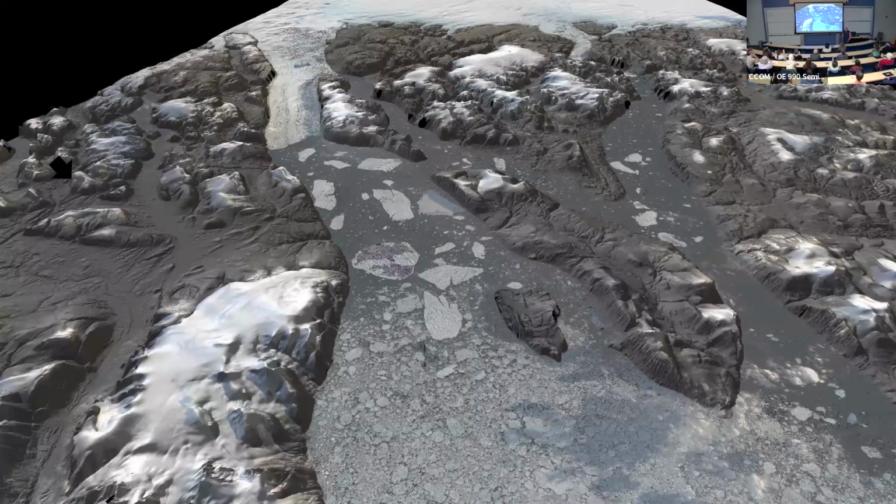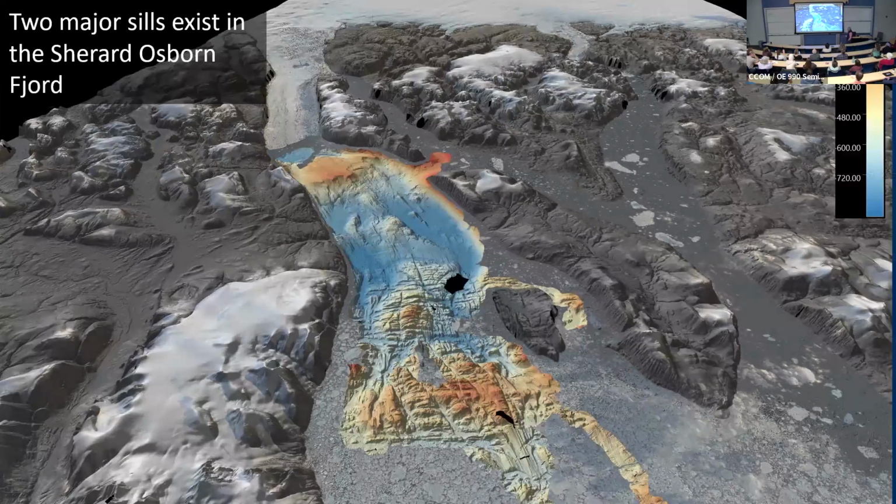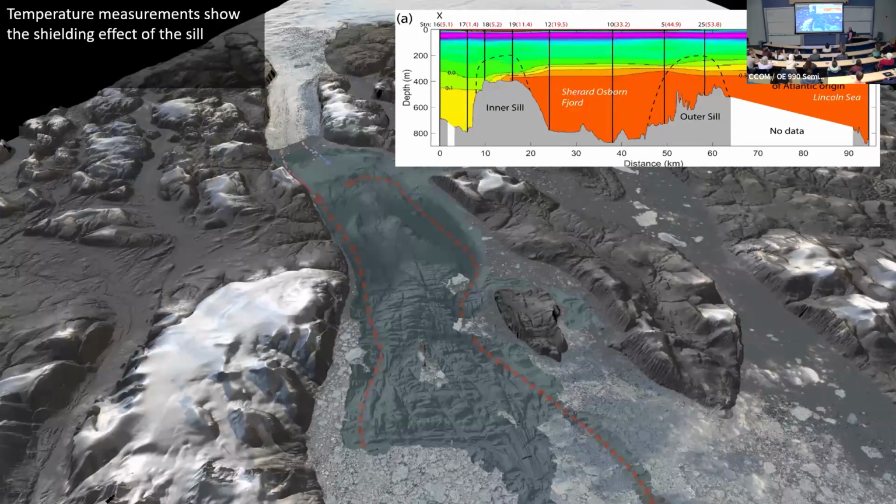We have the map in there, just like we did in Petermann. We're able to see the bathymetry, same story, multi-coring, and so on. Read the history, but this one was very different. Here we had an outer sill, just like we had in Petermann, that was deep enough to let the warm water in, but there was an inner sill up here that was shallow enough to block it. And so there was the proof.